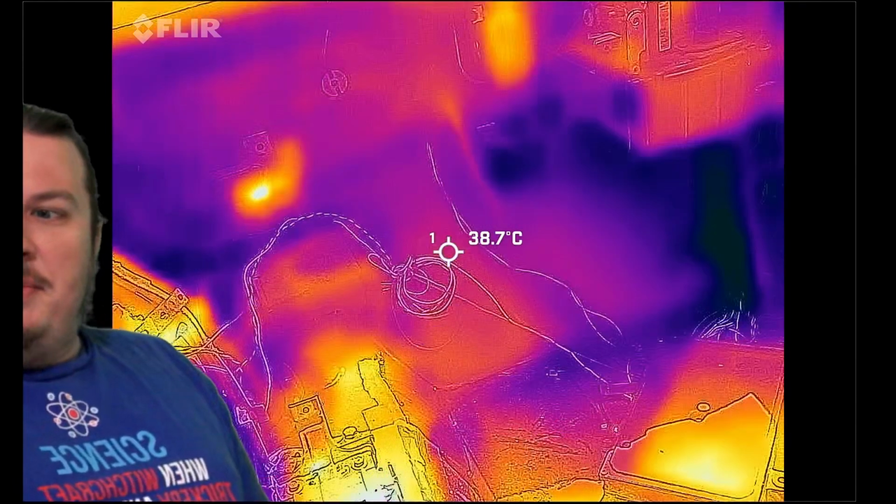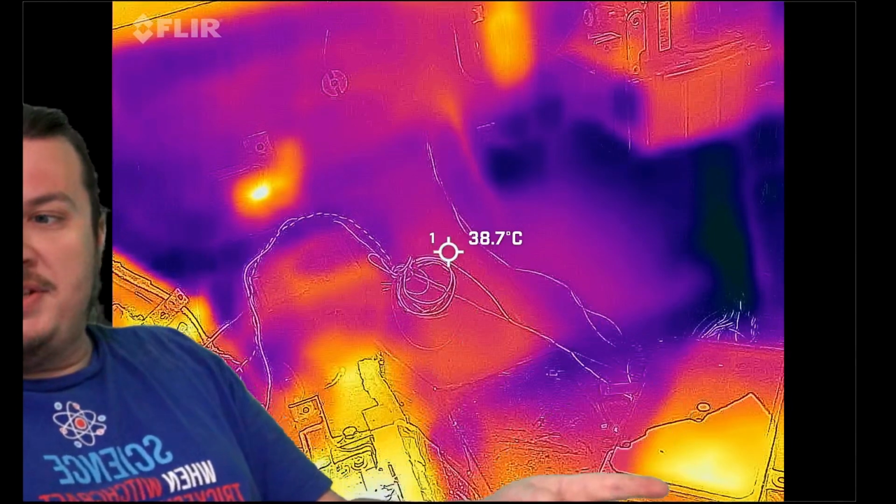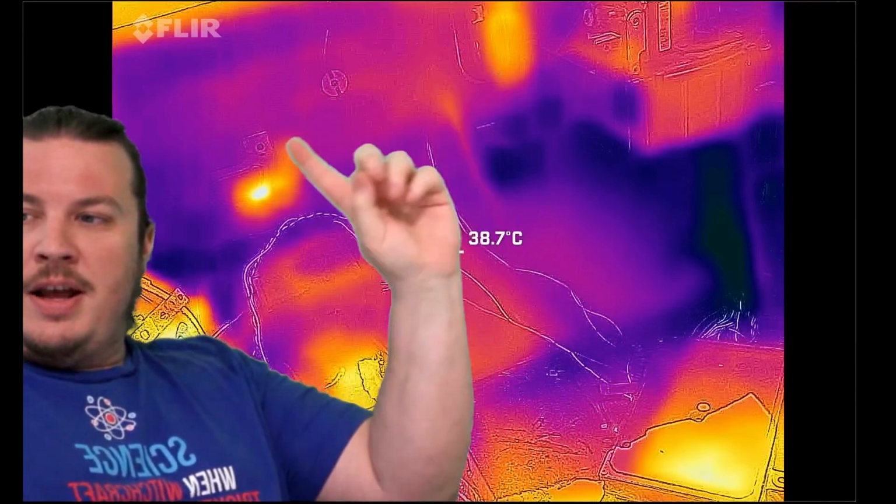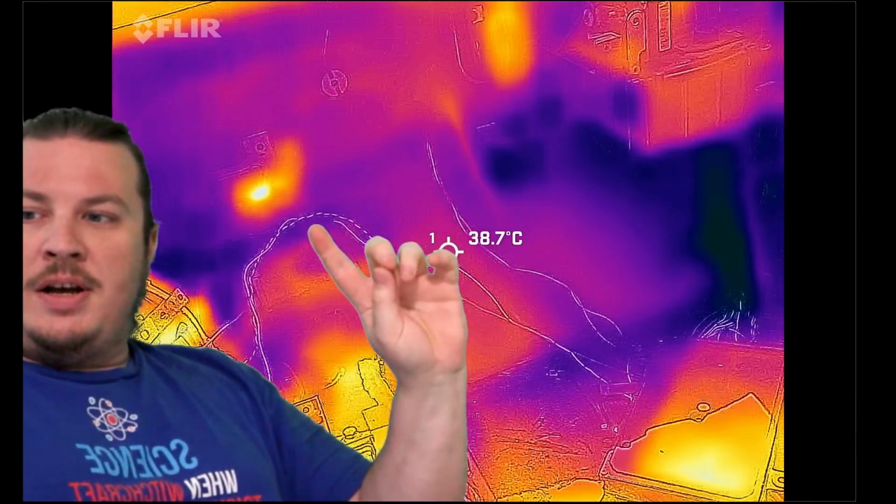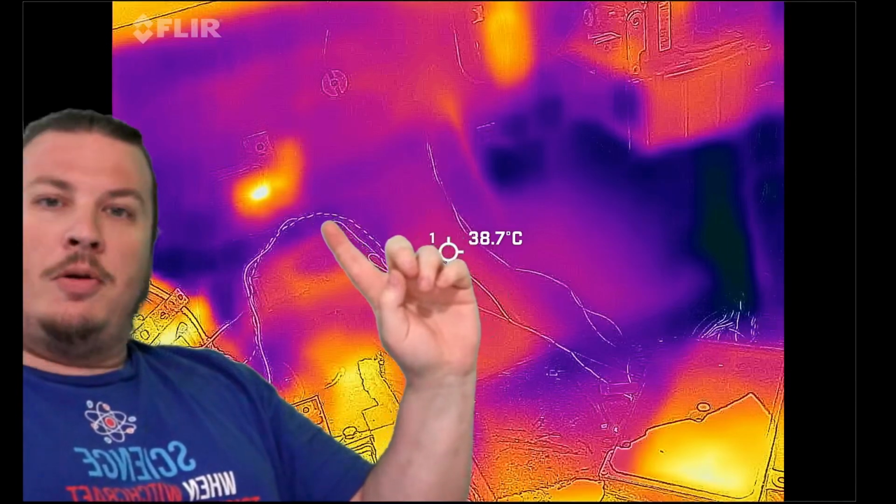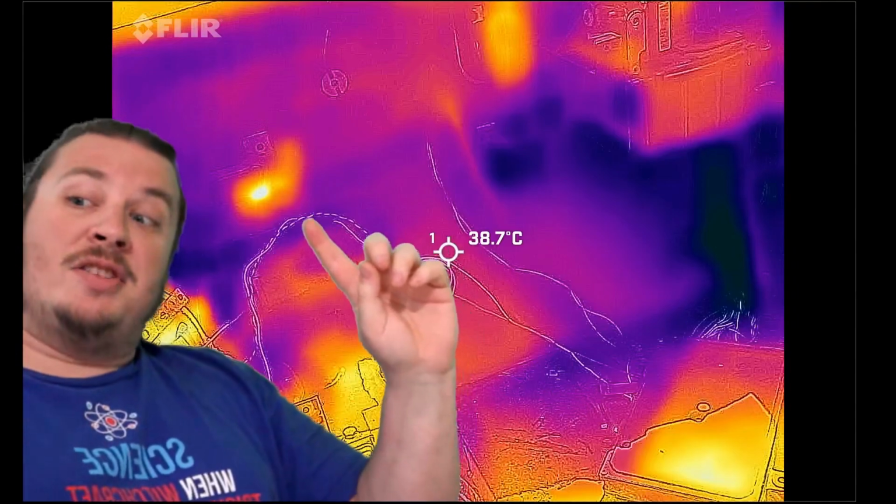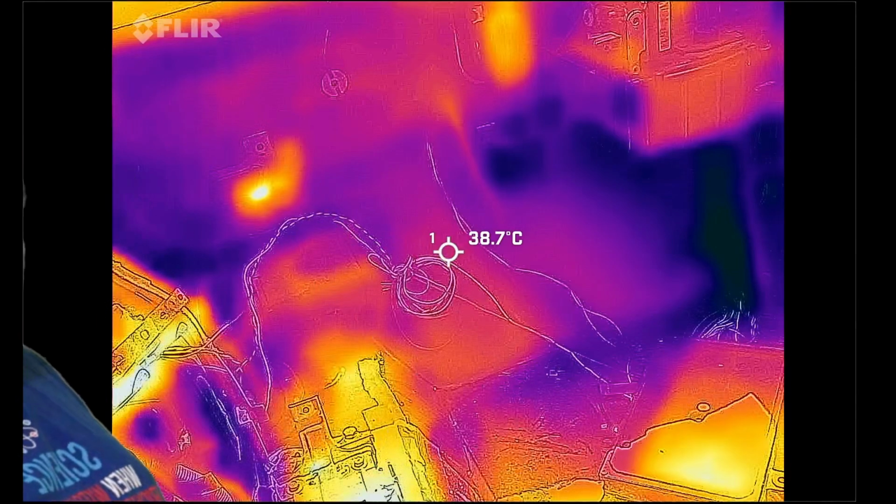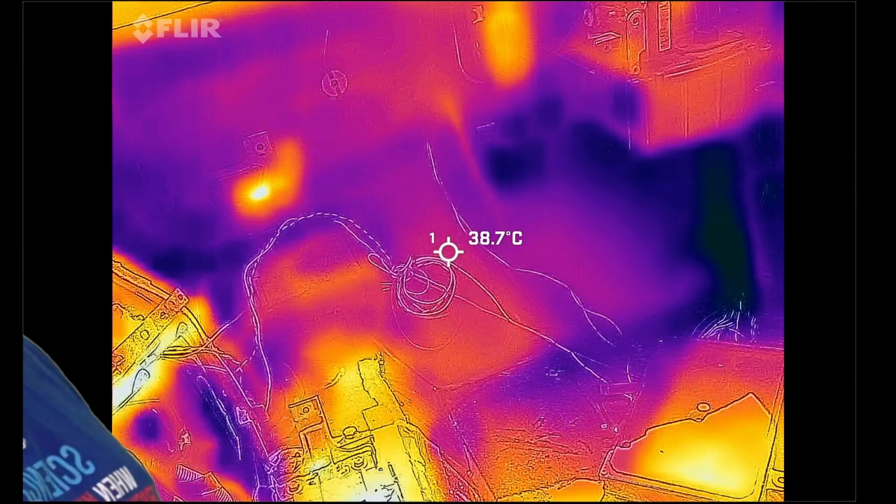All right, now this is an image after driving around for a little bit, and you can see, interestingly enough, the ECU is pretty warm, right? And then you've got here and there. Those are the evaporator and heater core holes that come through the firewall to feed your HVAC system. And you can see there's a lot of heat coming through those. You can also see down here in the bottom of the image a bunch of heat right there in the middle.